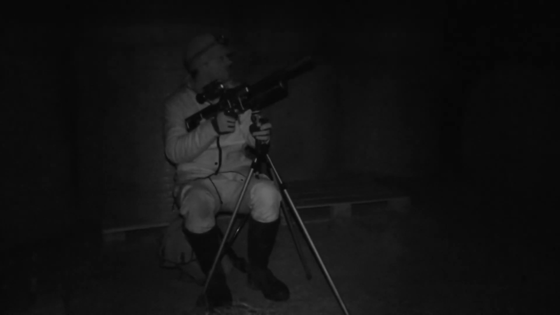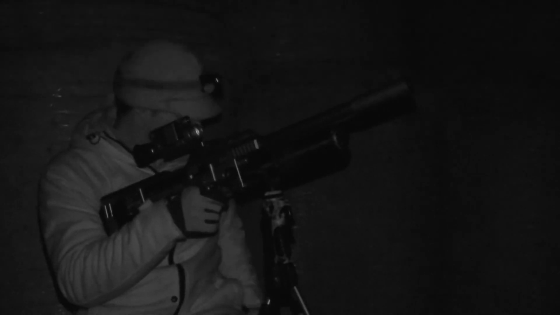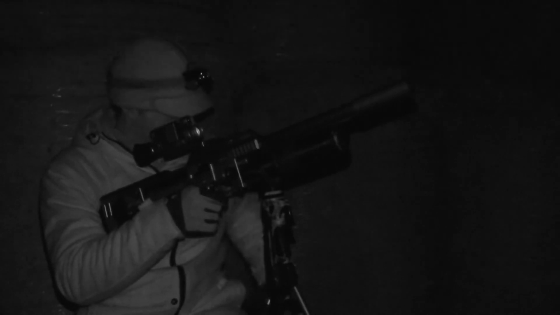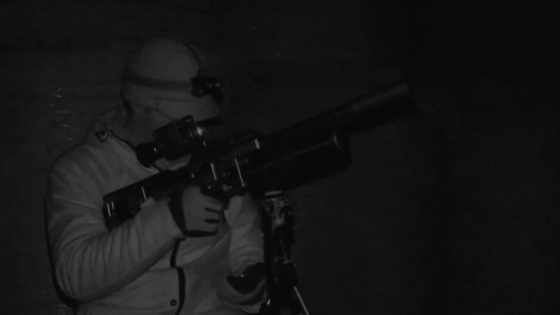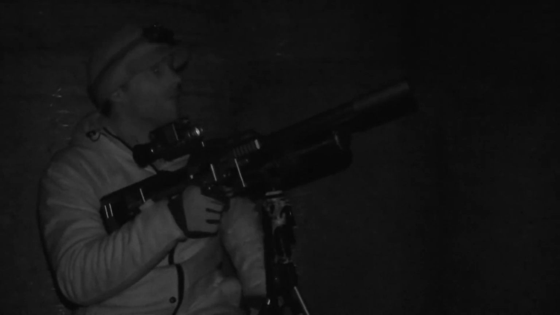It's getting late in the session, so I've switched off the Pard's integral infrared illuminator to help extend its battery life for as long as possible. I'm also checking the time, which is a clear sign that the action is really slowing down now.